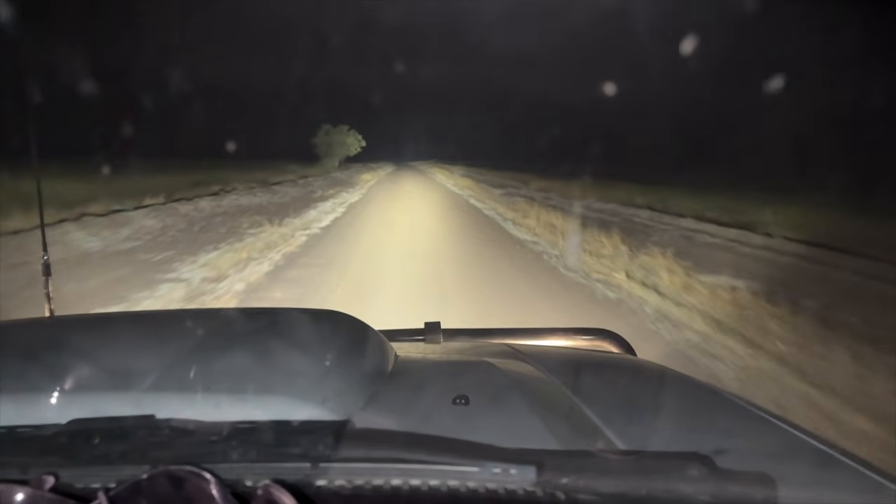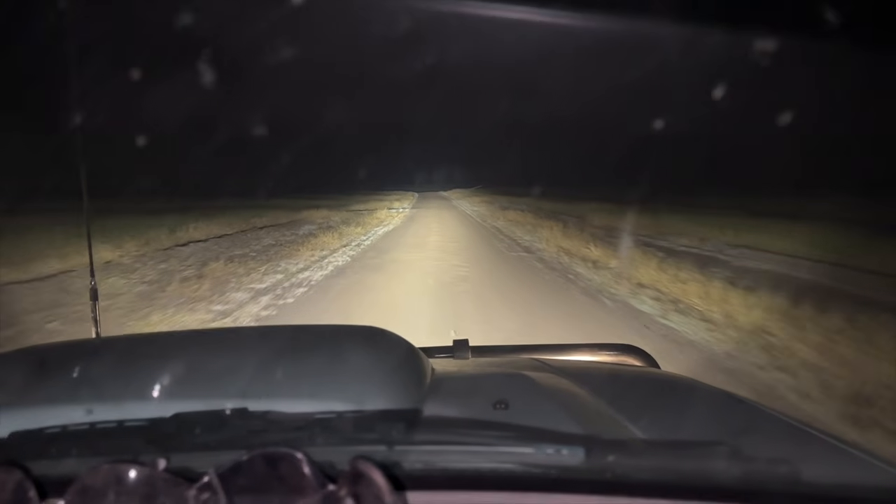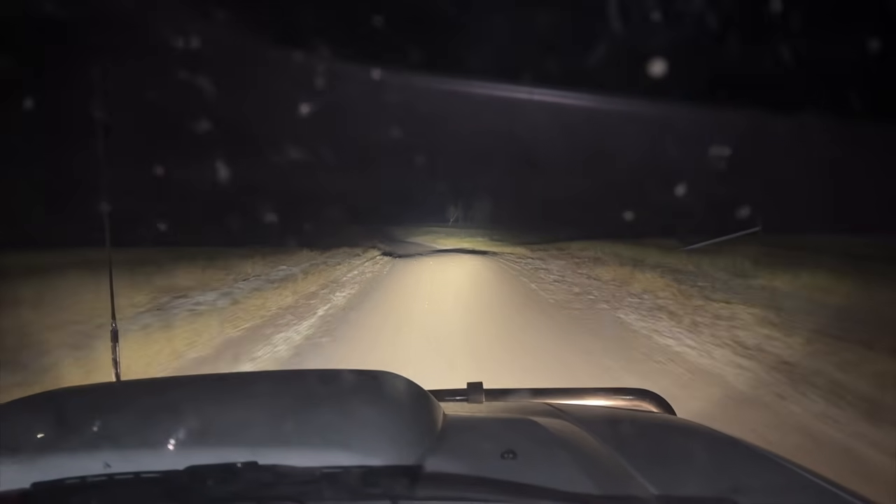There's actually been a bit of rain here today while we were away. The track's a little bit damp. Black soil's picking up a little bit on the wheels, but not too bad. The grass is all wet.